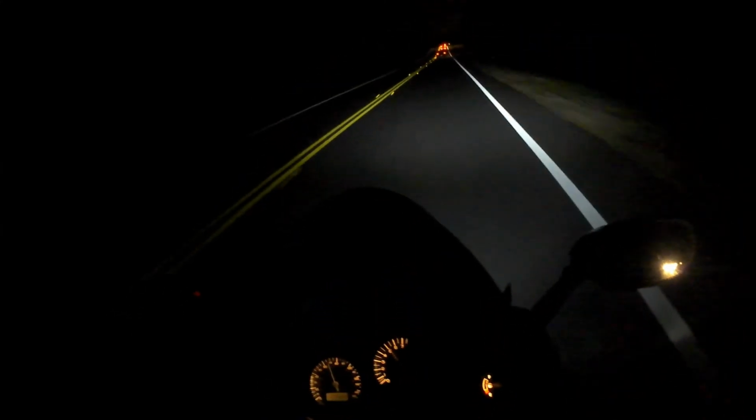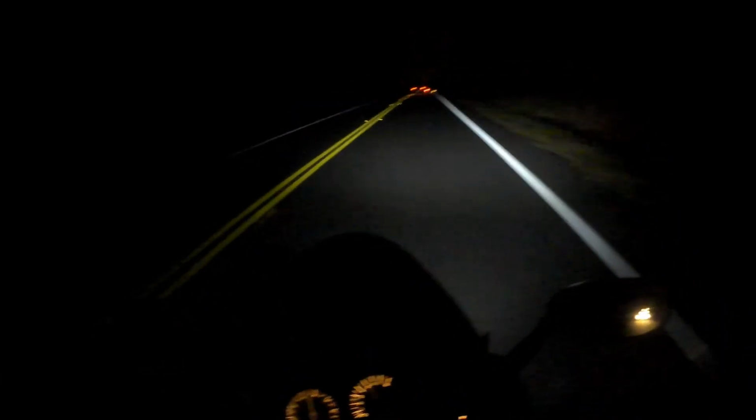So yeah, I definitely would choose this Katana over a brand new Sportster or something, because I know she's going to get me down the road pretty quick, and I can lose somebody if I have to. I guess that's my main pet peeve.